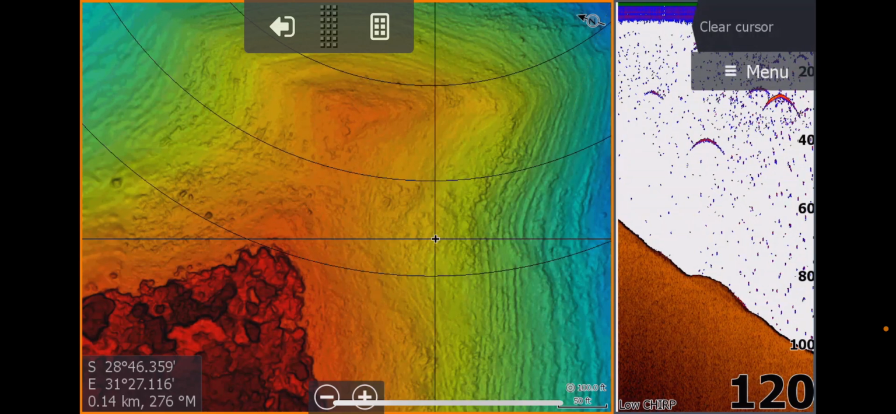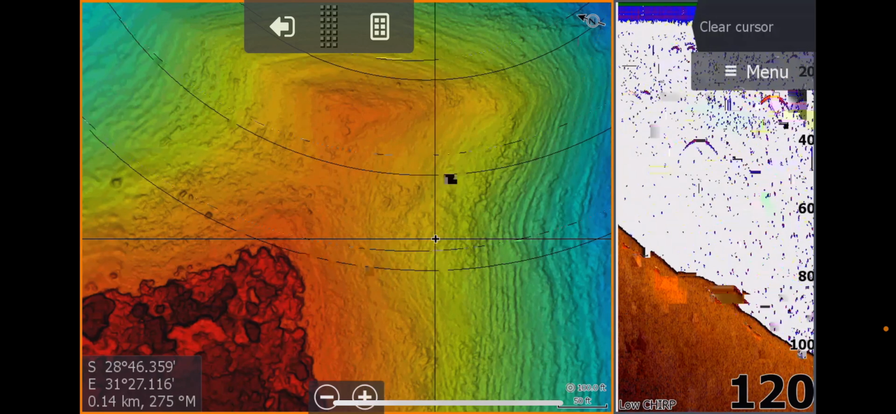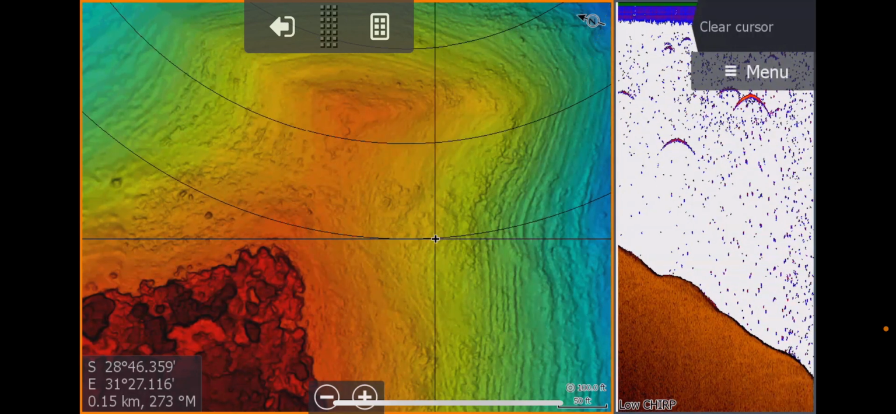So yeah, there's some nice fish sitting there at that 30-foot mark. Can you see it up the top there? Ooh, boy. Anyway, I'm out, guys.